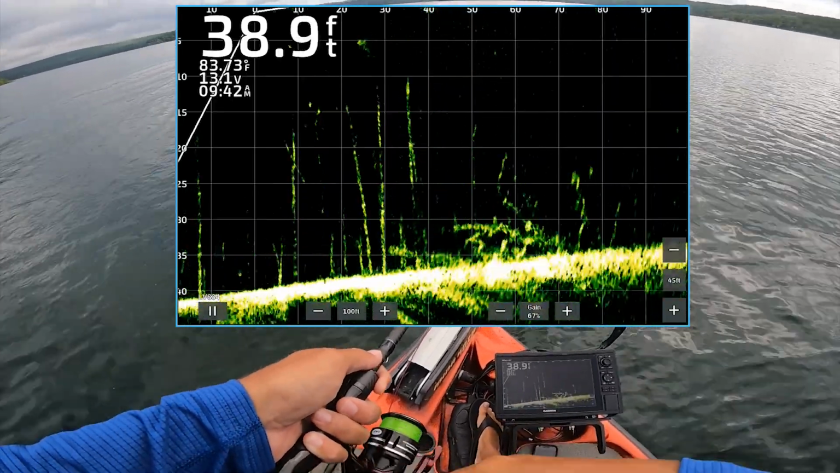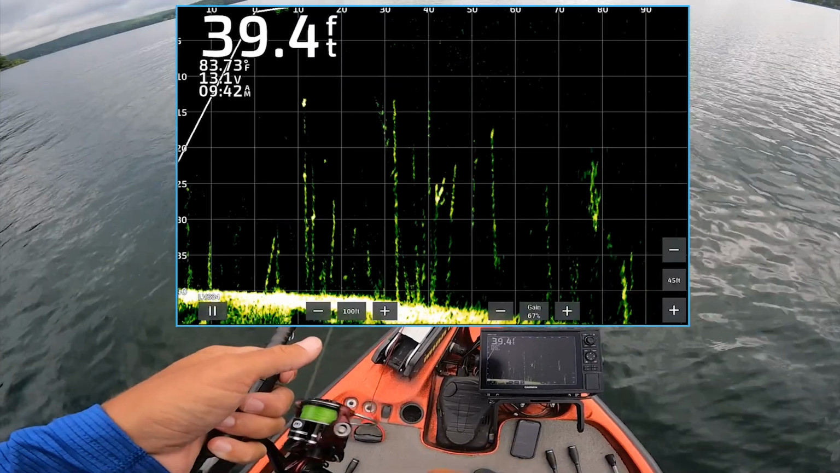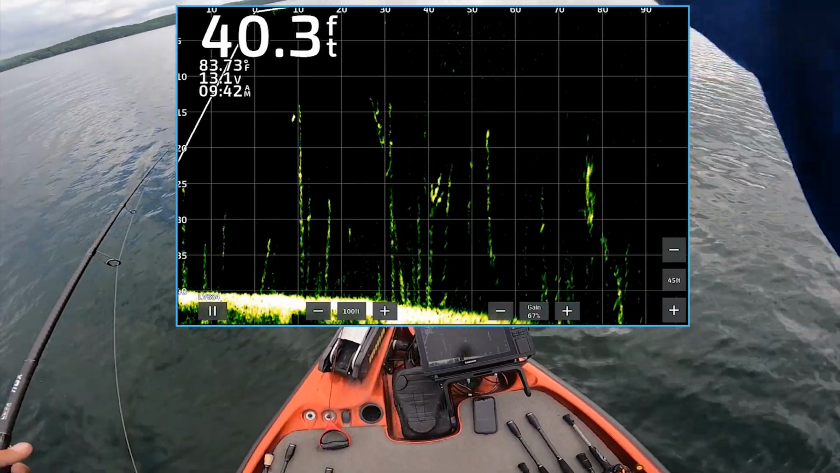Come get it, come get it. There's no way he's gonna eat that thing right there. They see the boat, okay. But one thing there, guys, you just got to watch. The waves came. I kept working my lure.